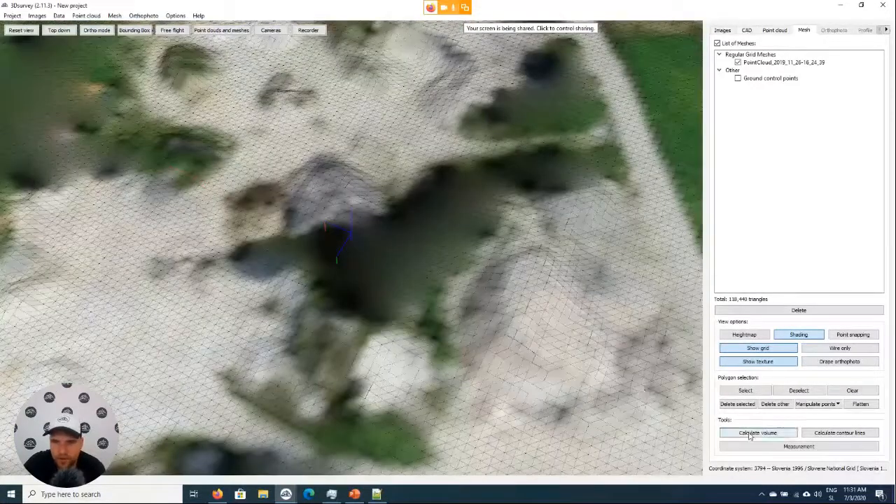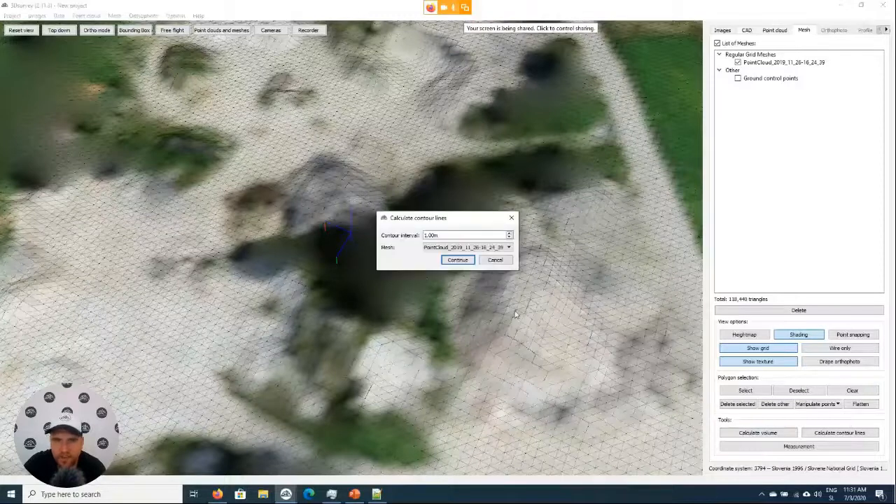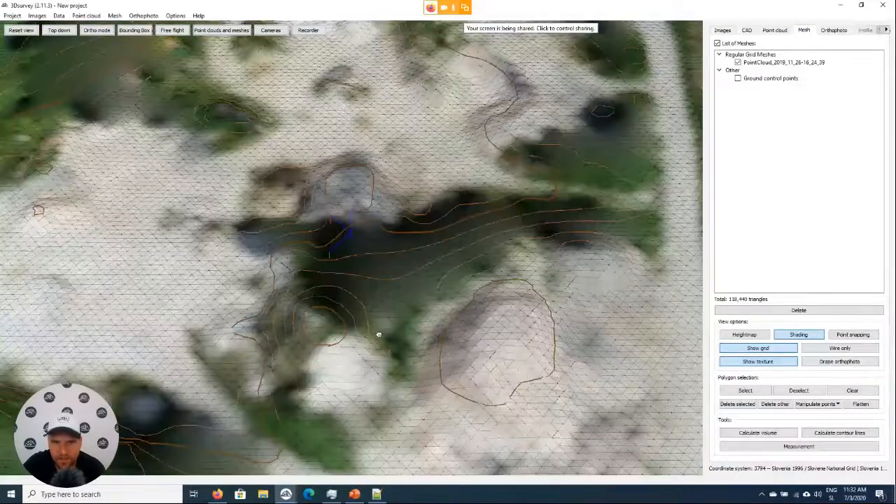Now, in order to calculate volumes, we saw earlier, calculate contour lines. Just press calculate contour lines, select the equidistance. We can leave it at 1 meter or put it at lower, 0.5. Okay, it can be 2/3 of a meter, it doesn't matter. Continue. They are calculated almost instantly.